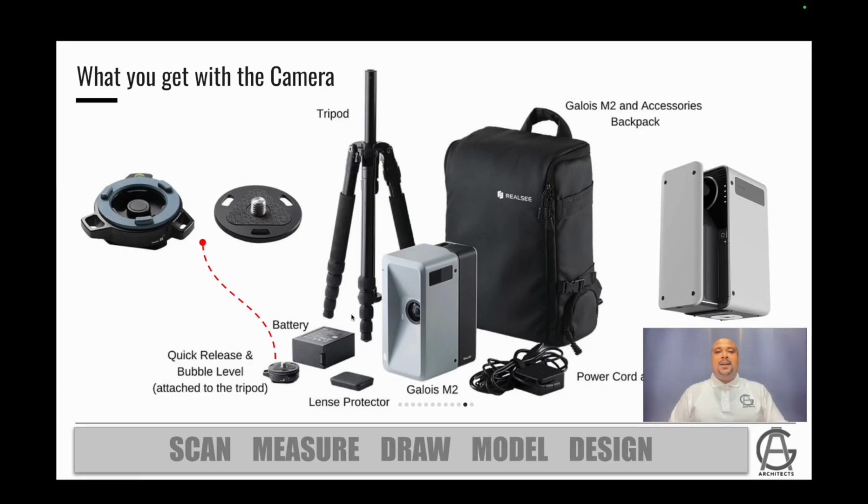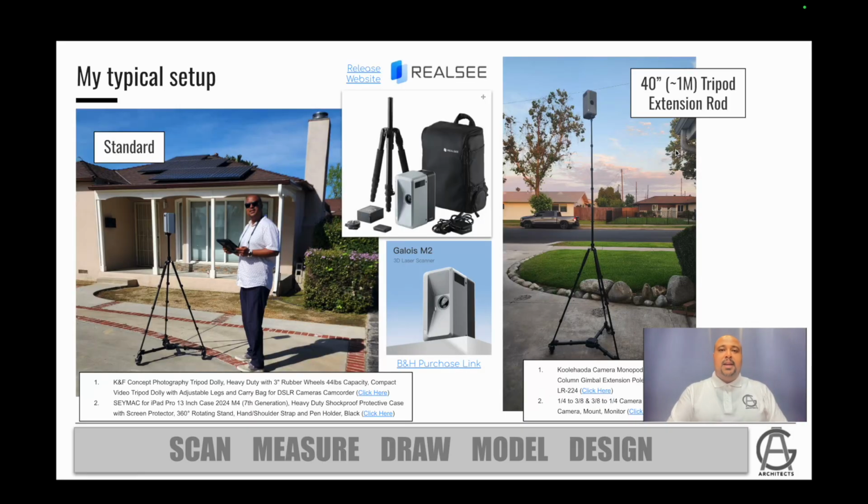I can't tell you. I've had this camera now for about 9 months, and I've done quite a lot of scans. So I'm going to be showing you what I've done with this camera since I've been using it since back of March of 2025. From my personal setup, in addition to what comes with the camera, I've purchased several other things.